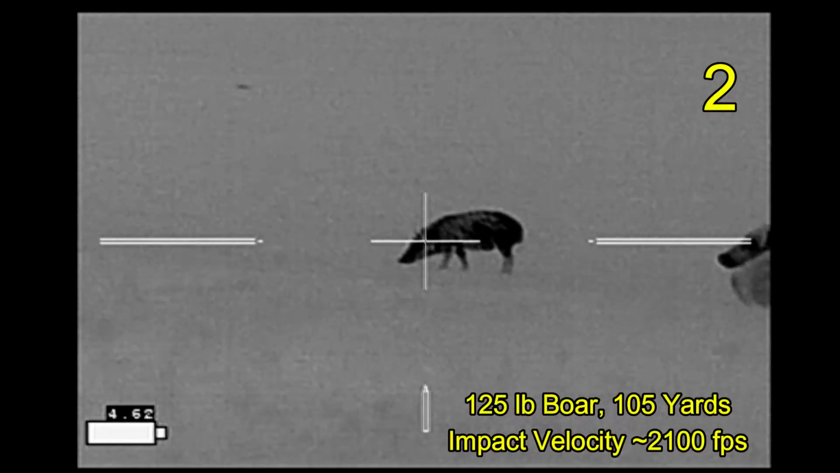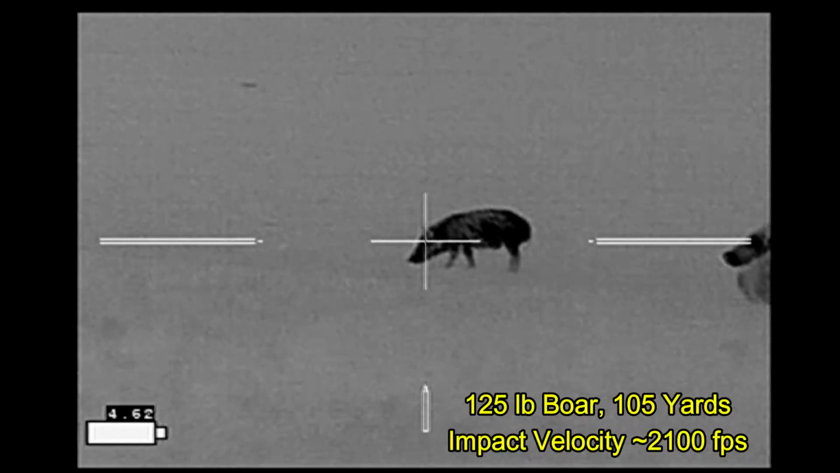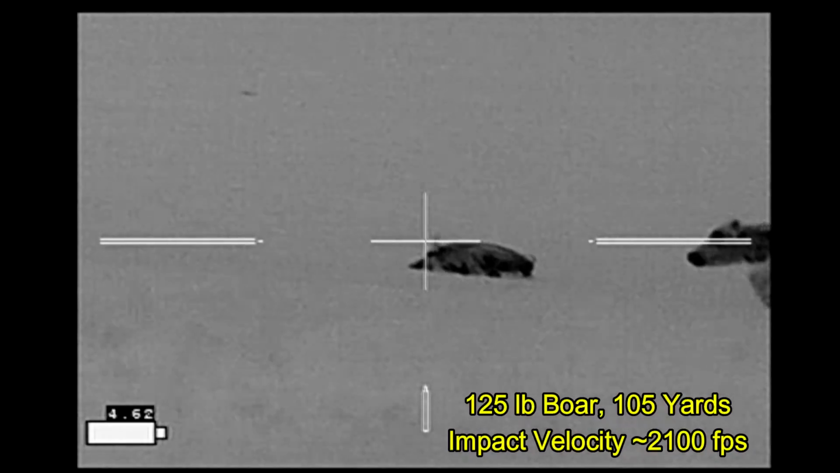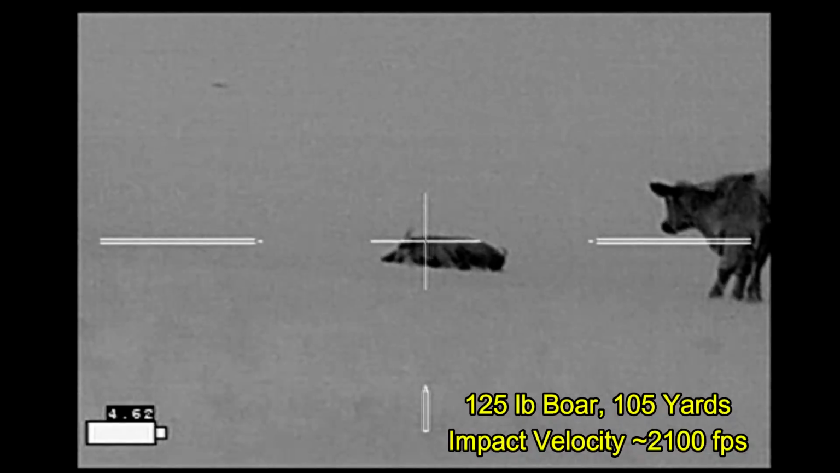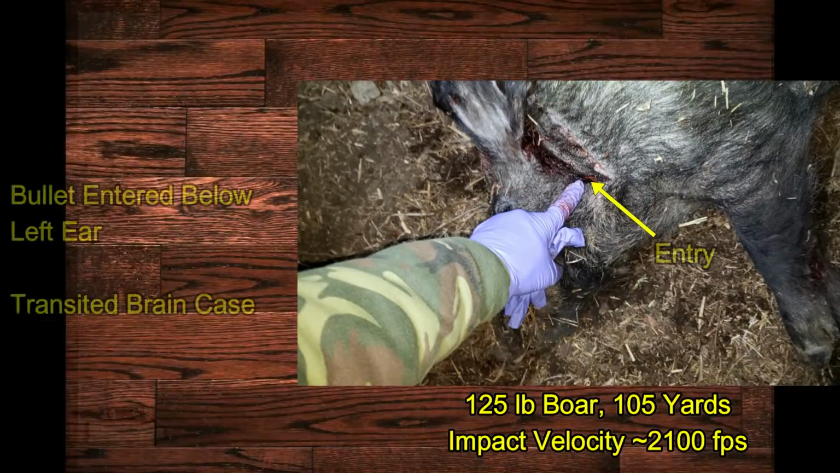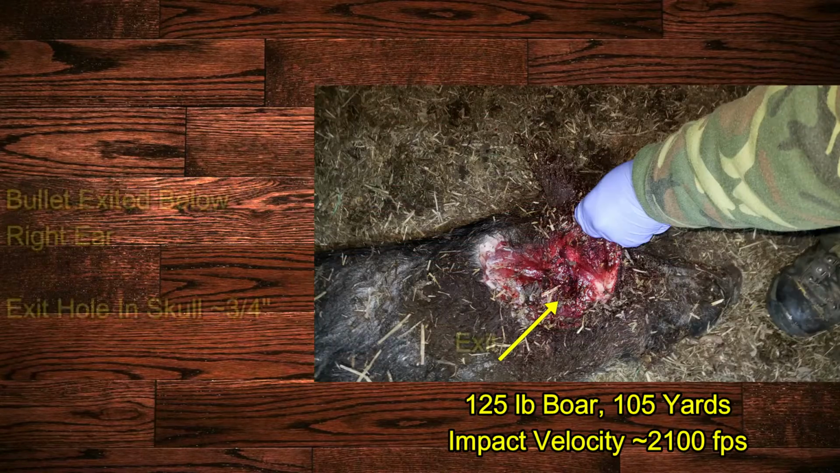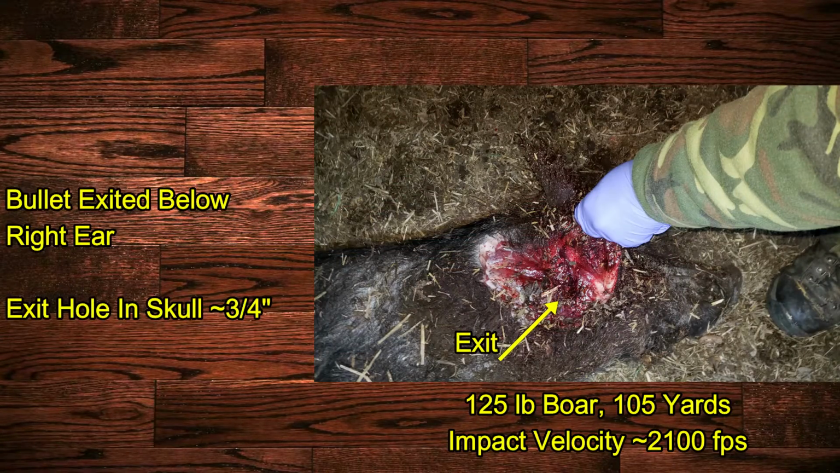Same night, another central nervous system shot. The bullet entered below the left ear, crossing through the brain case and exiting out the opposite side below the right ear, leaving about a 3/4 inch hole, indicating that the bullet had expanded.